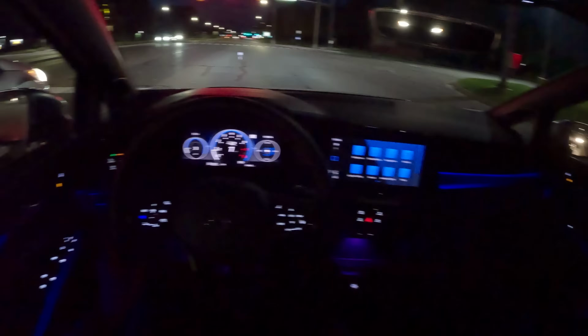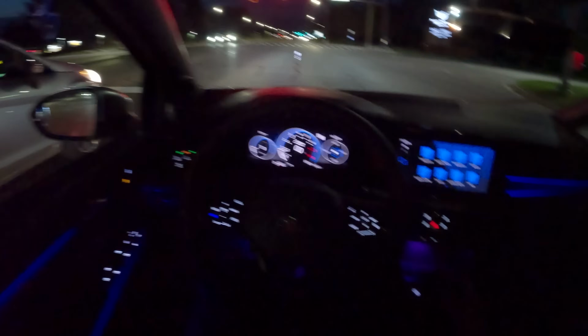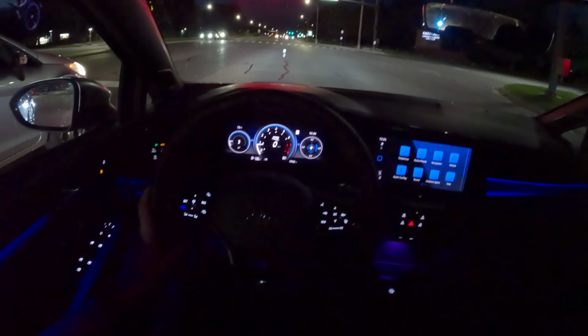Not to mention, this shift knob is massive. It's a really big thing. If you've got small hands, you may struggle in this car a little bit. But luckily, shift knobs are very easy to replace. Lots of aftermarket options for you.